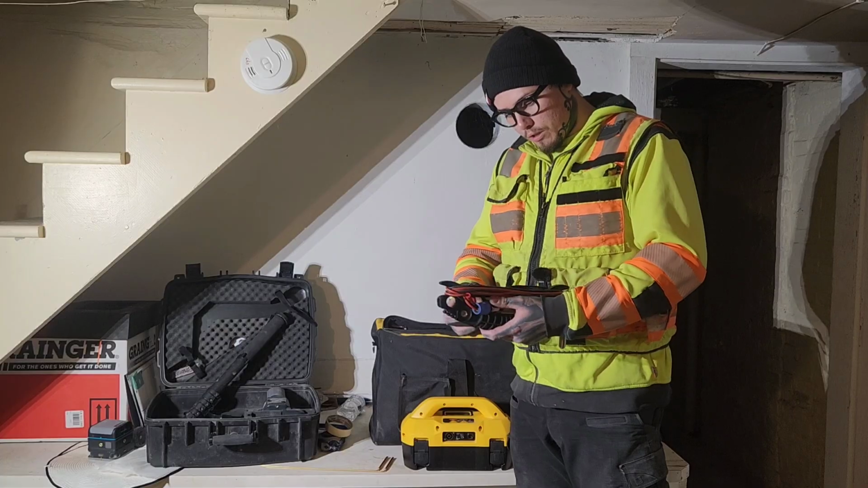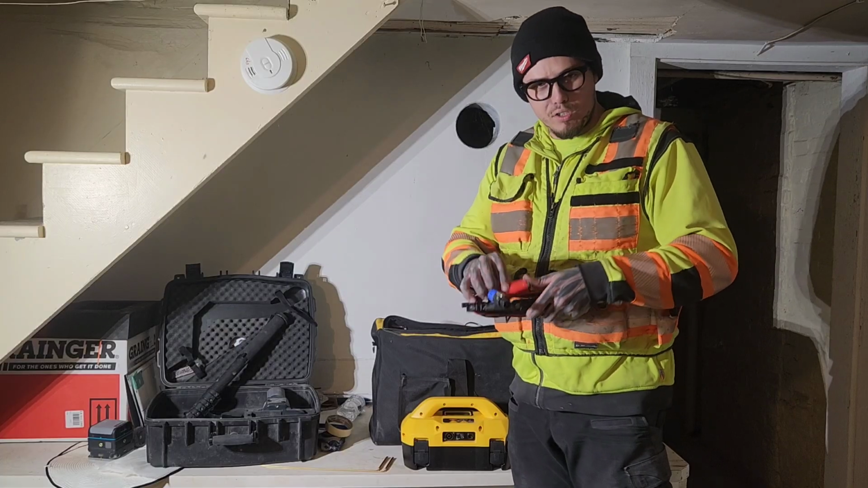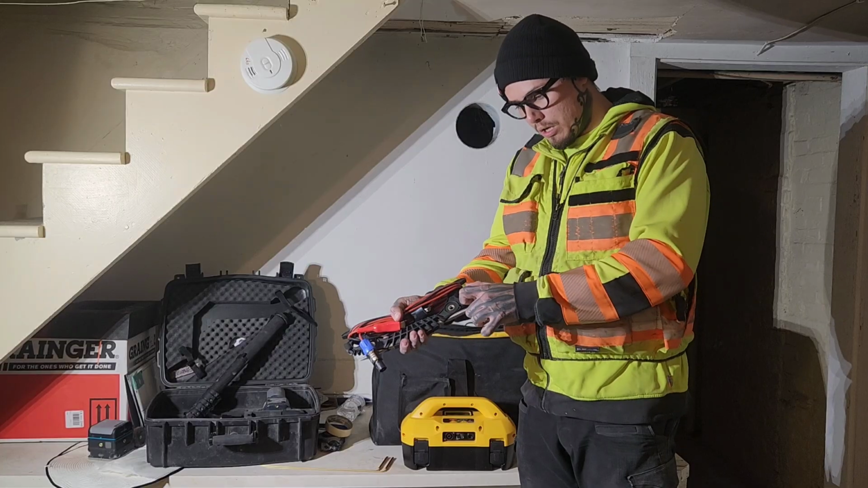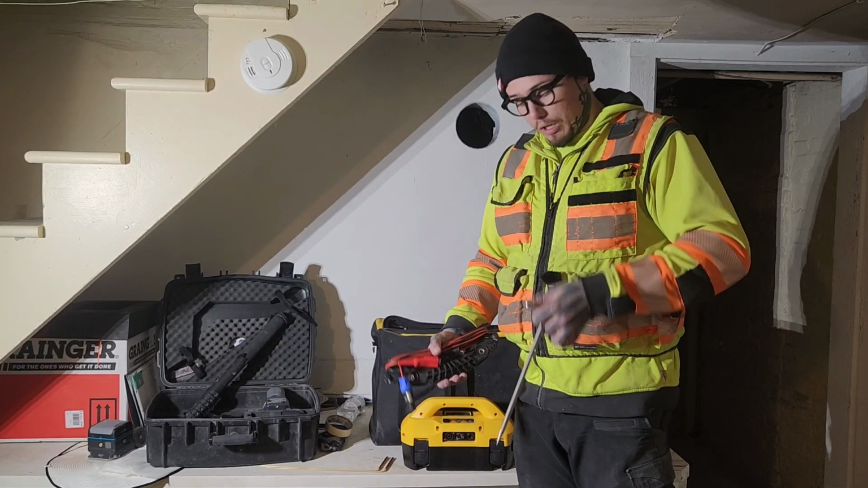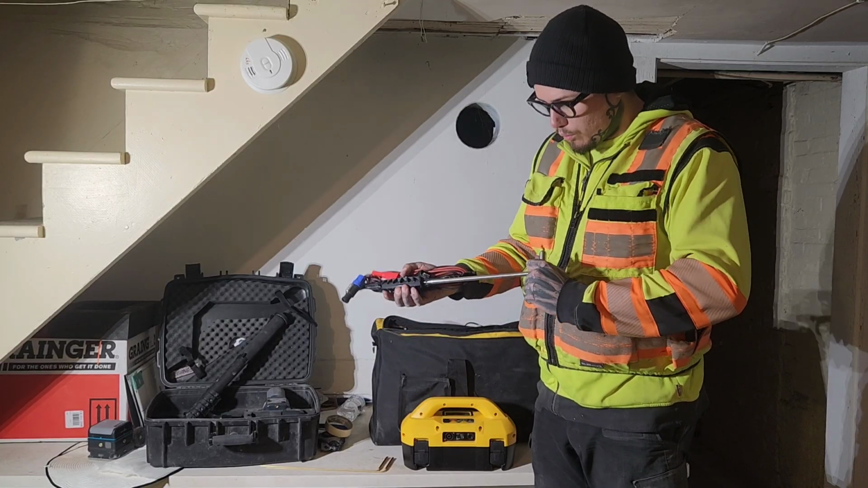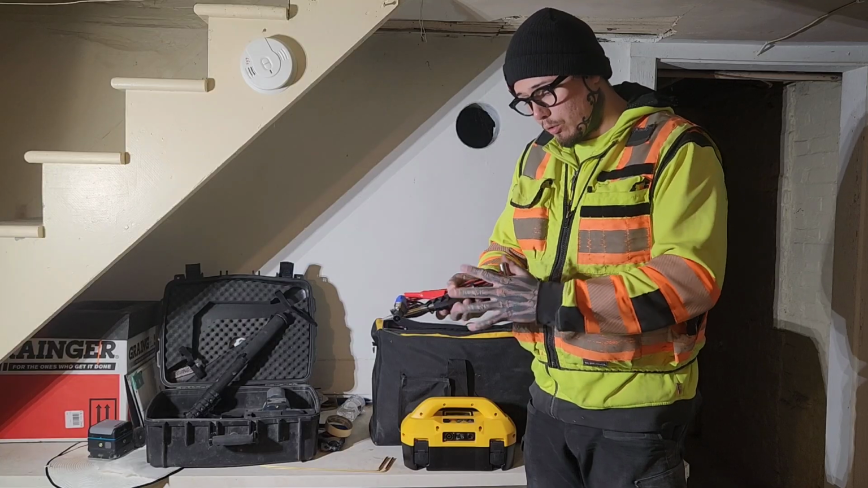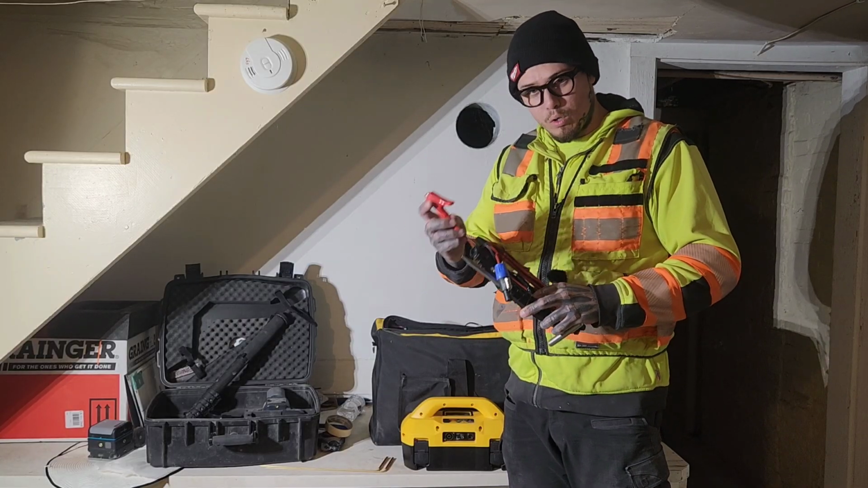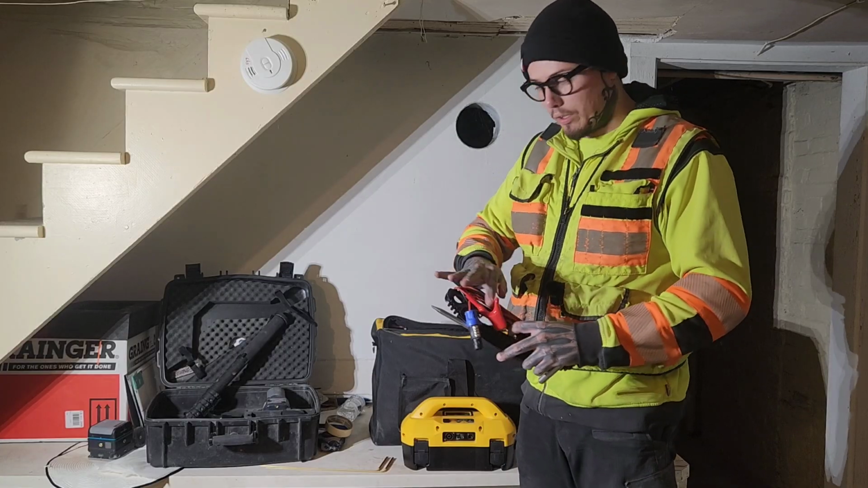So what we have here are some clamps, positive and a negative, red and black. Probably seen something similar to this before. And a grounding rod. We put the grounding rod into the ground, connect our negative to it, and then hook our positive to the utility we're looking for.